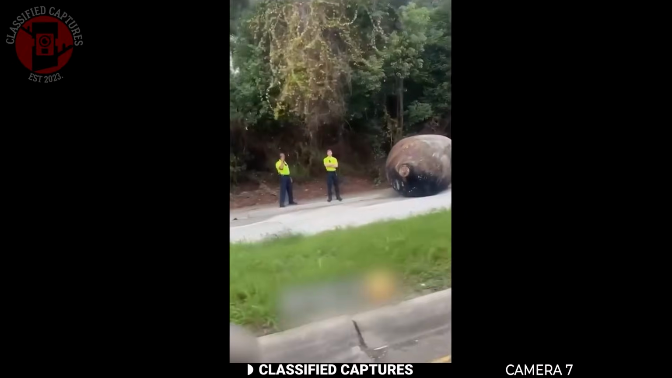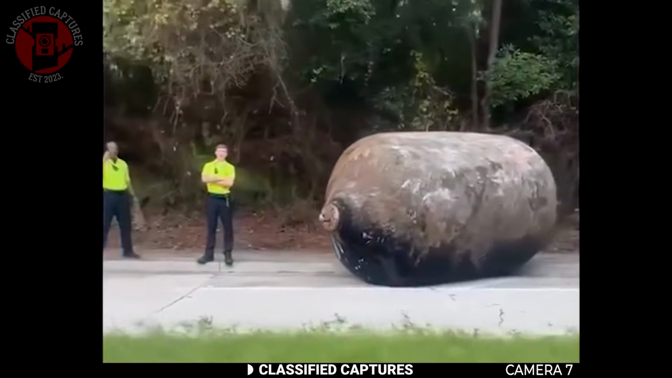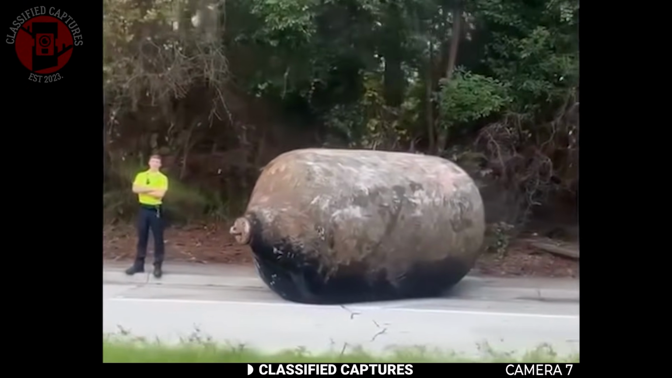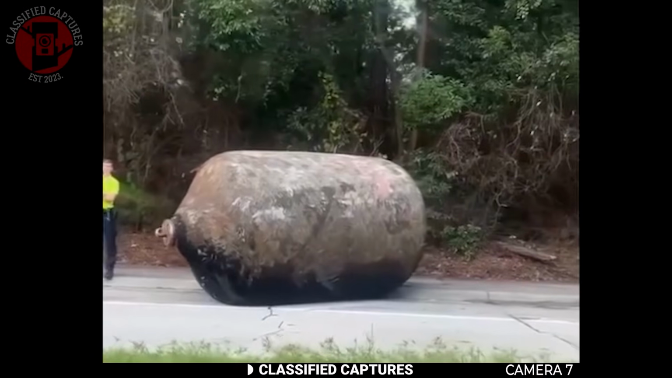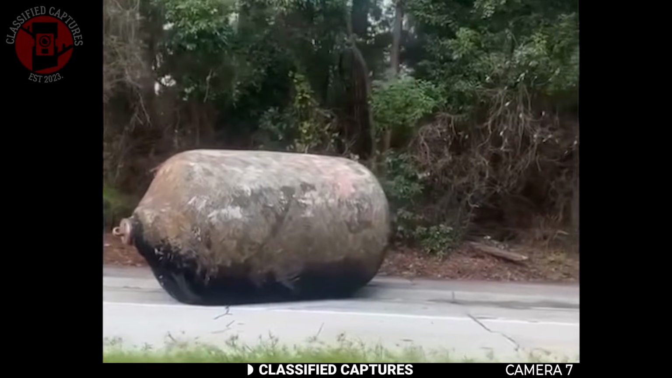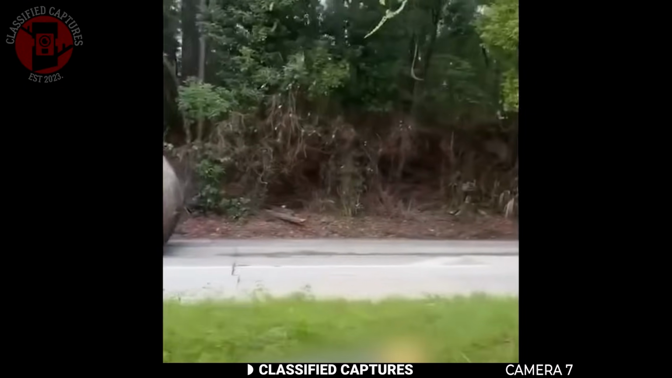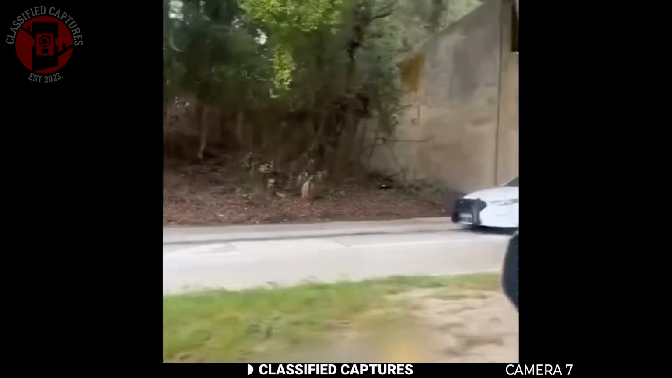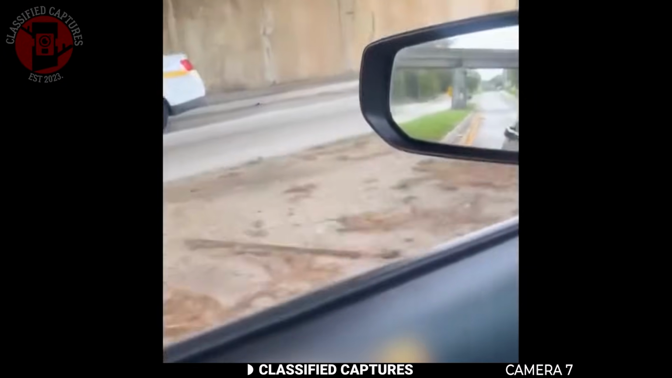A witness shared this eerie footage they captured while driving down a quiet stretch of road. In the middle of the opposite lane was this massive metallic-looking object. It's huge, almost the size of a small car, and it looks like part of a machine or maybe even a tank. Standing beside it are two uniformed men, possibly police or military personnel, their vehicles parked nearby with lights flashing faintly through the haze.